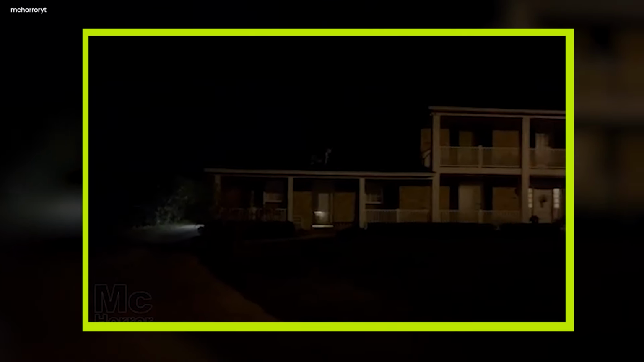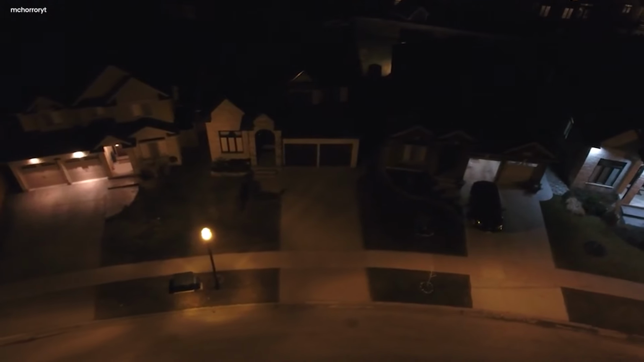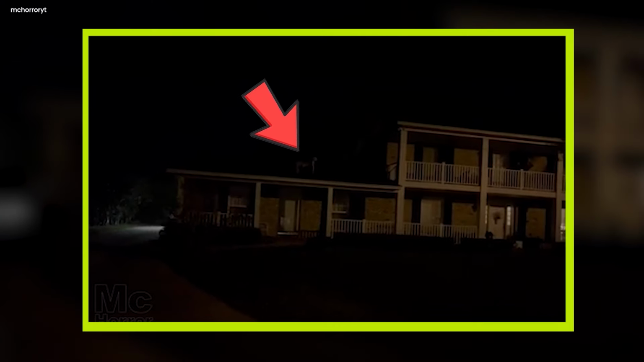A creature on the roof. What this man saw and recorded was enough to send shivers down anyone's spine. At the start of the video, there is nothing much to be seen, just the darkness, the man's car, the neighborhood and all. But as the video progresses, a creature appears on the roof, crawling on it.